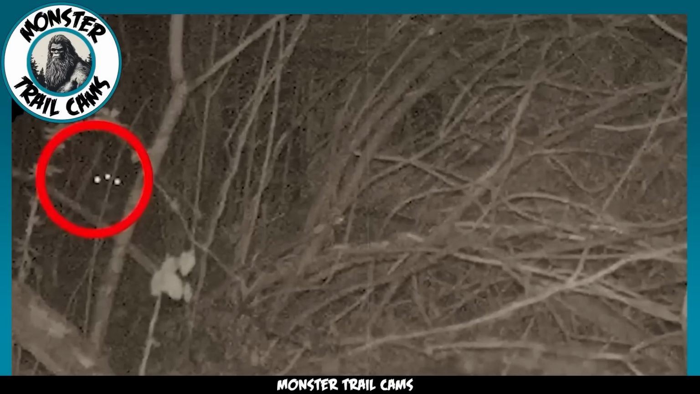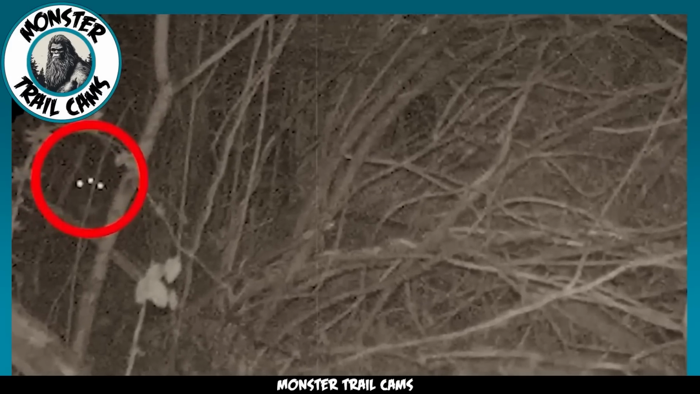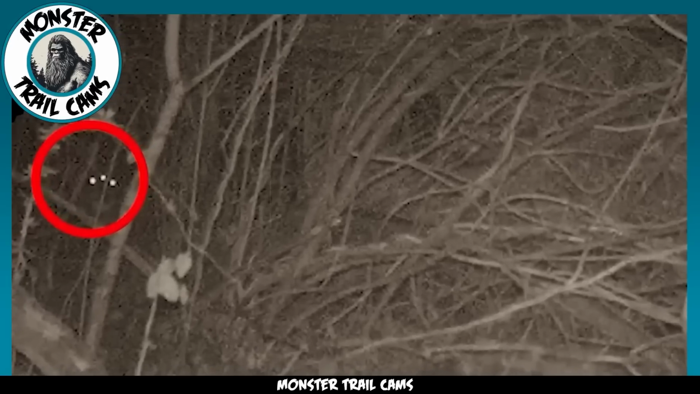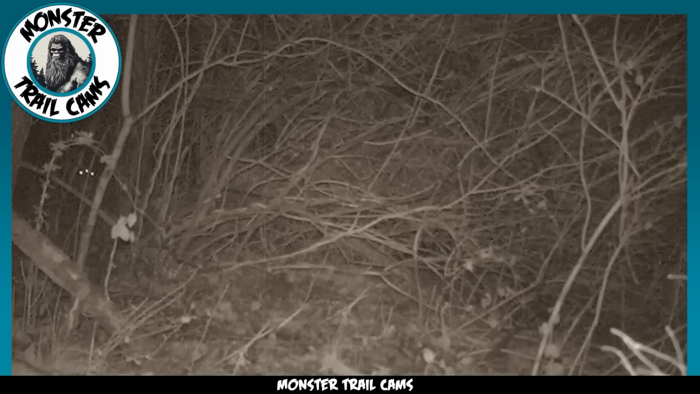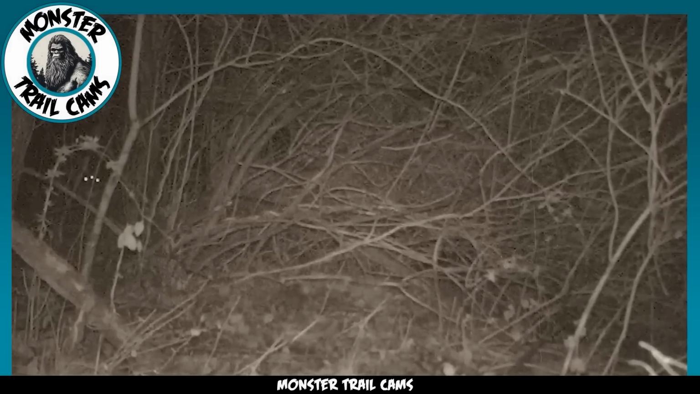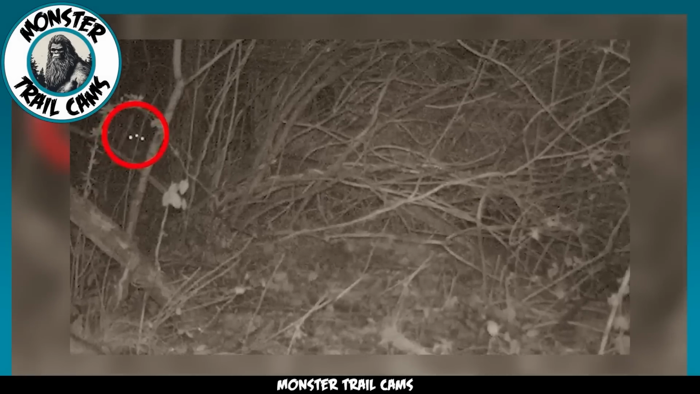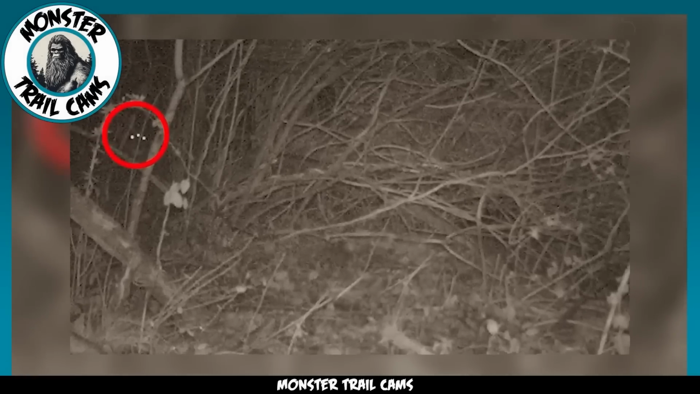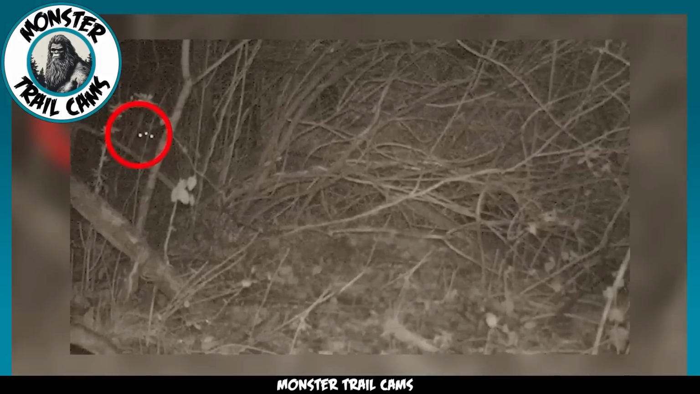Upon careful analysis, it becomes evident that these dots are not the typical reflection of animal eyes that we often encounter on trail cams. Nor do they resemble the translucent orbs that are commonly captured and interpreted as paranormal entities. The size of these dots is notably smaller than orbs, and their luminosity seems to surpass what one might expect from a mere reflection. So what exactly could these dots signify?